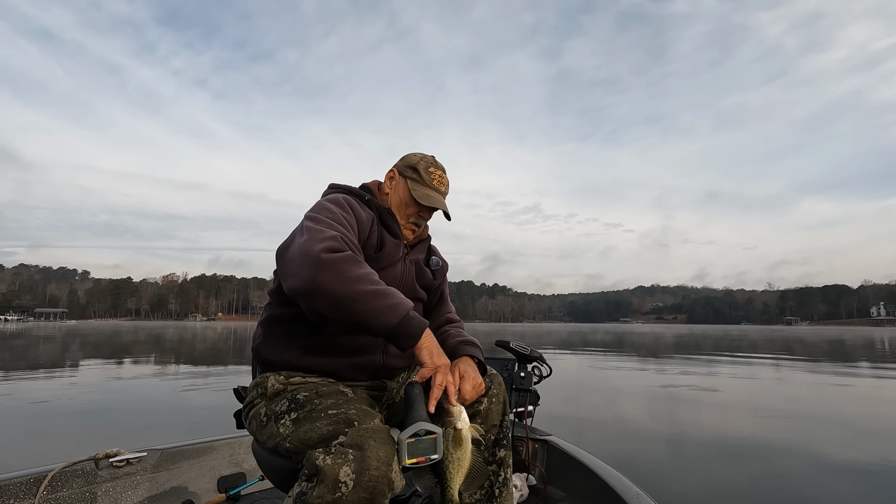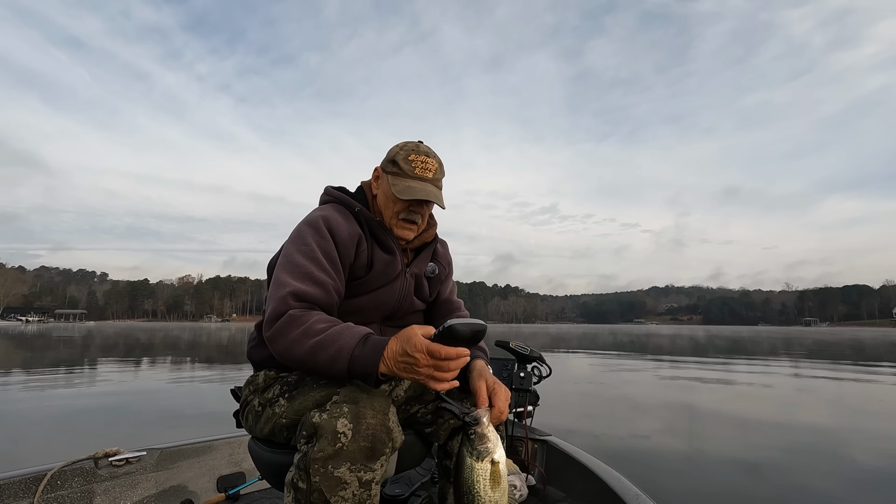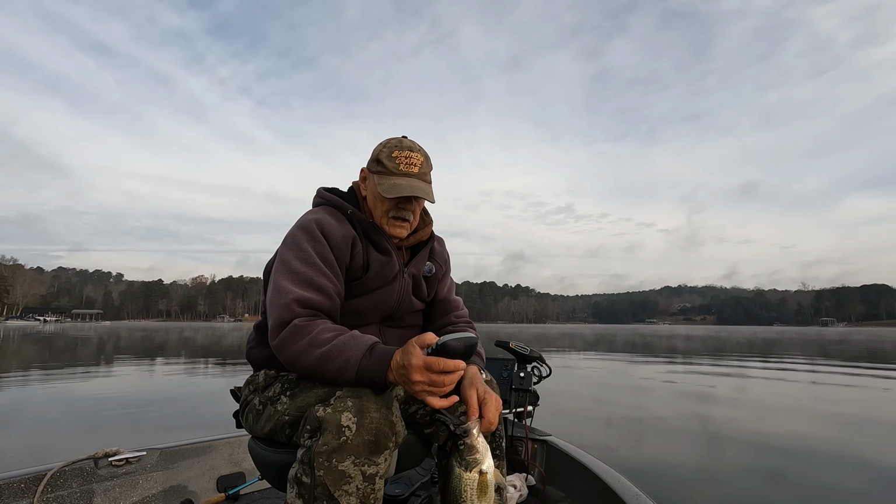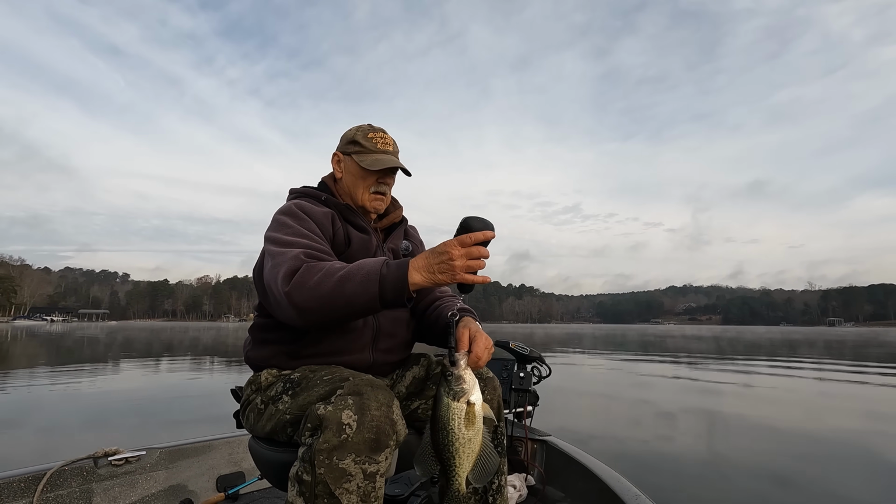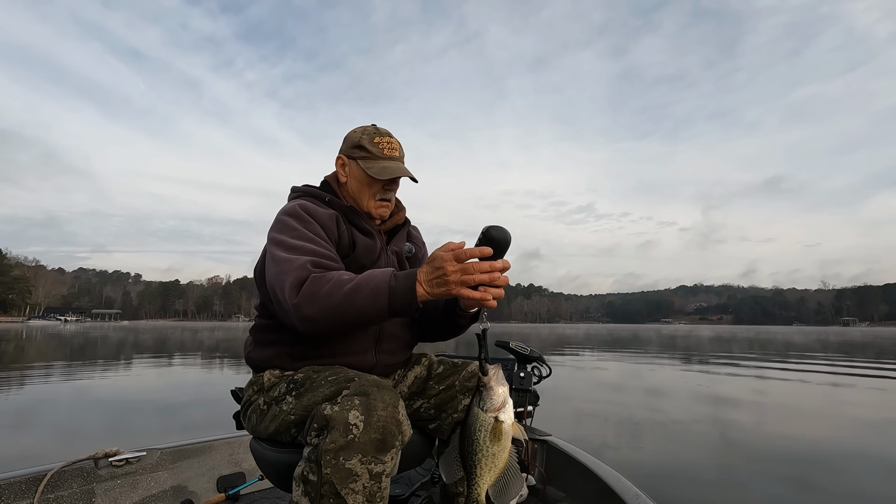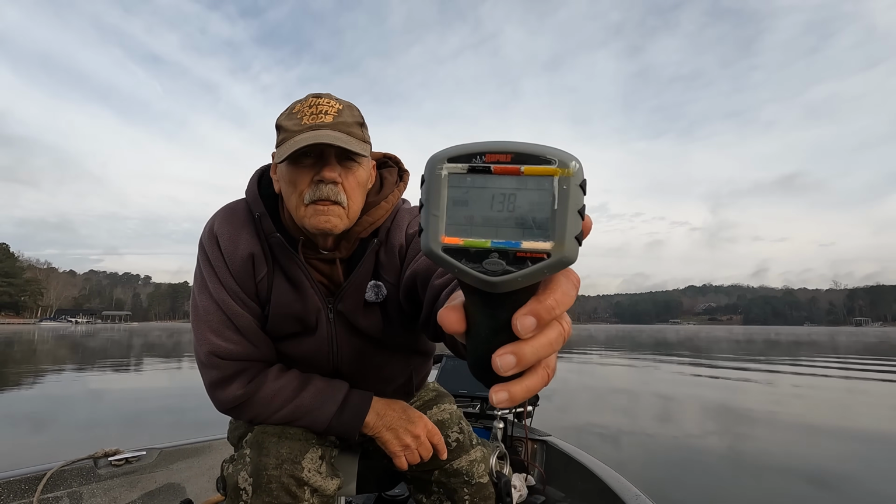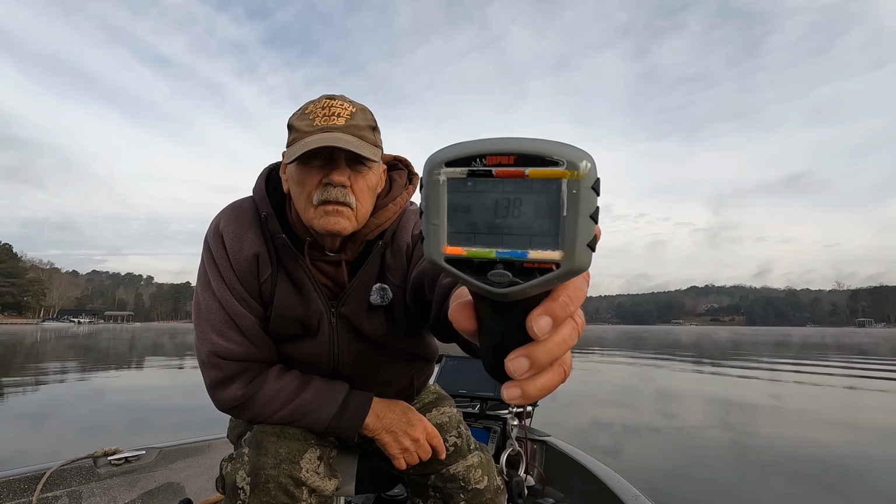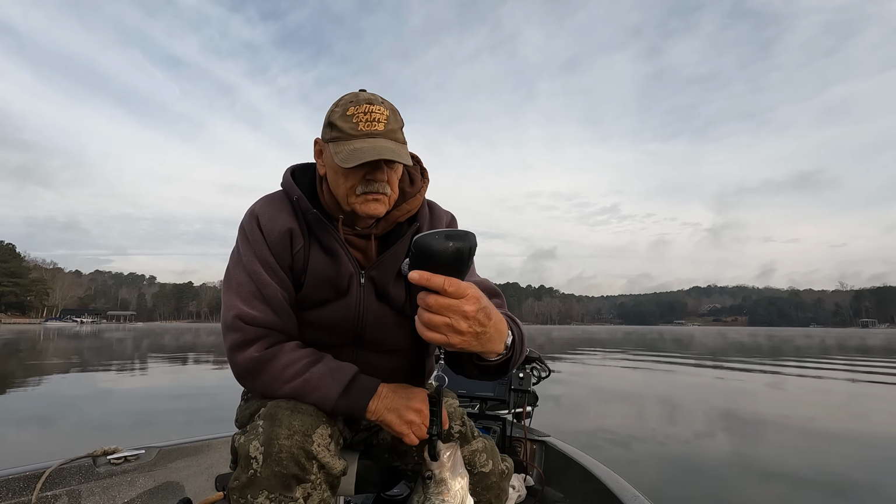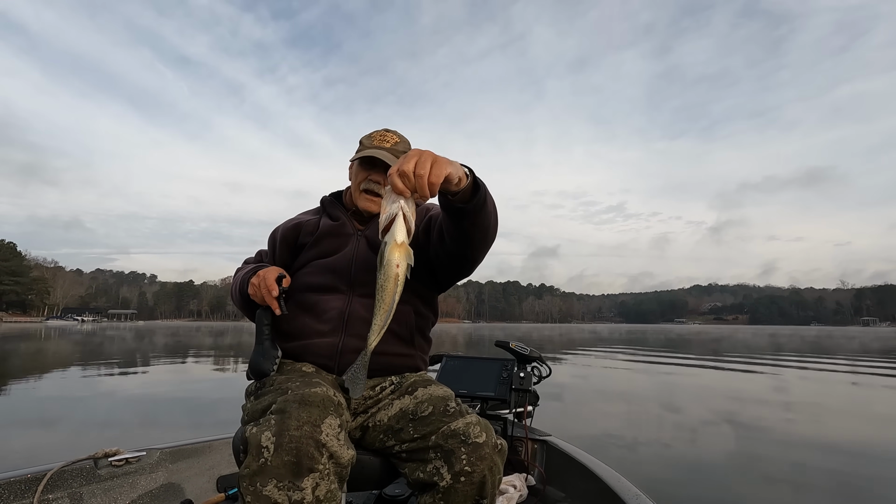Let's just see what this old boy weighs. I ain't gonna weigh them all, but some of you doubters had been telling me that before, and I said, well, darn it, I'll just weigh a couple. All right, clear scale. Ha! Boy, I'm wrong this morning. I've been catching bigger fish. All right, can y'all see that? 1.38. I don't know if y'all can see it or not, but I'm trying to shine it. 1.38 locked in. That's a nice fish, but he's solid now.